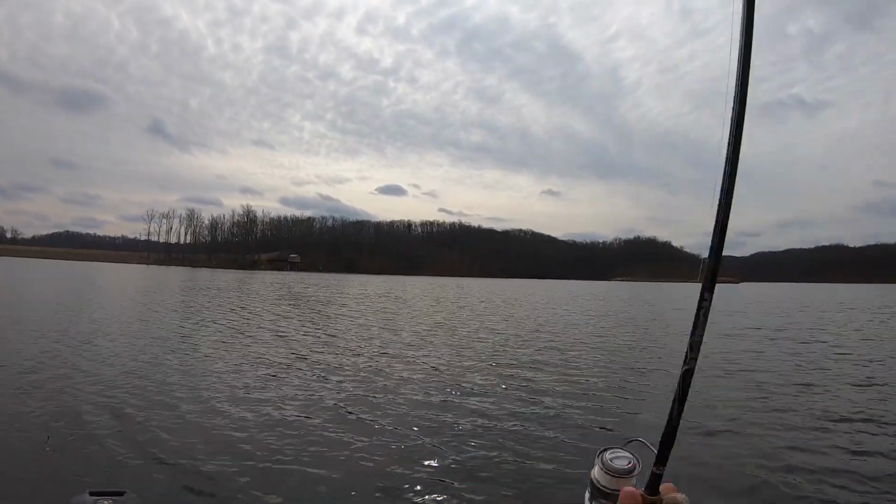I feel like that's unusually deep for crappies. I've never caught them much deeper than maybe 30 or 40. So yeah, looking forward to getting after them. Hopefully we'll connect on some. We'll see. So here we are out on the lake.